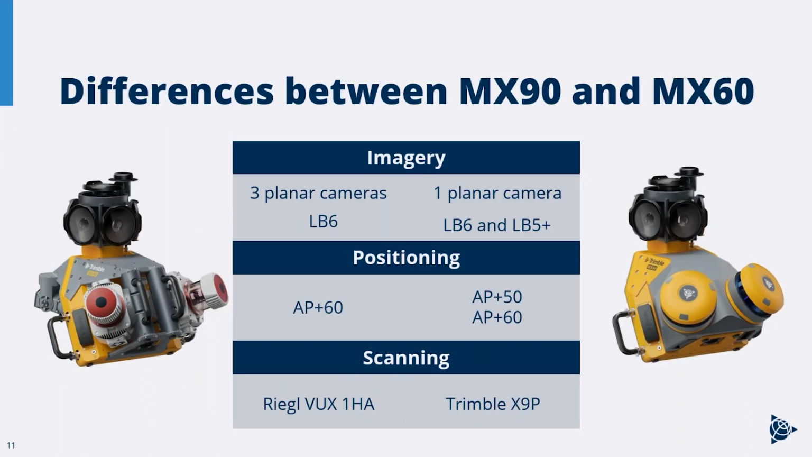So if anybody has any questions or chat messages, now's a good time to drop them in the message board so that we can touch on the hardware. But a couple of key questions on the MX60 versus MX90 comparison are simple stuff. How much data do we actually need? What kind of point density are we targeting? What kind of environmental conditions are we going to be collecting that data in?